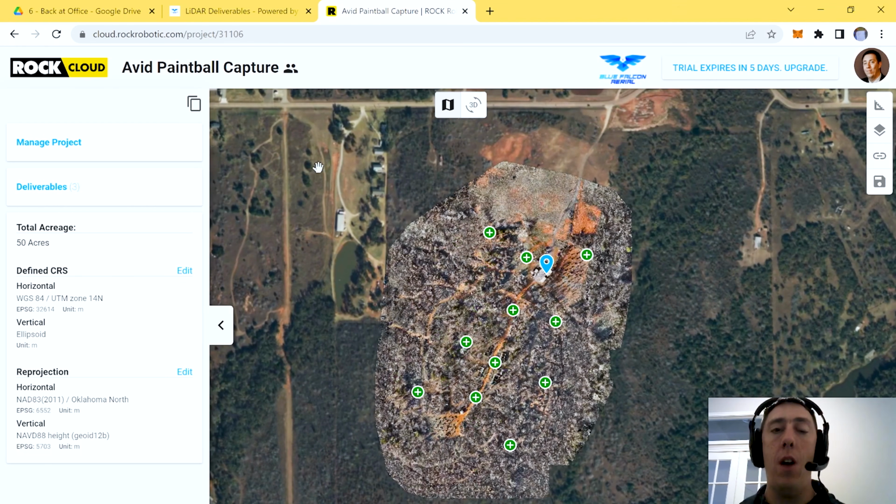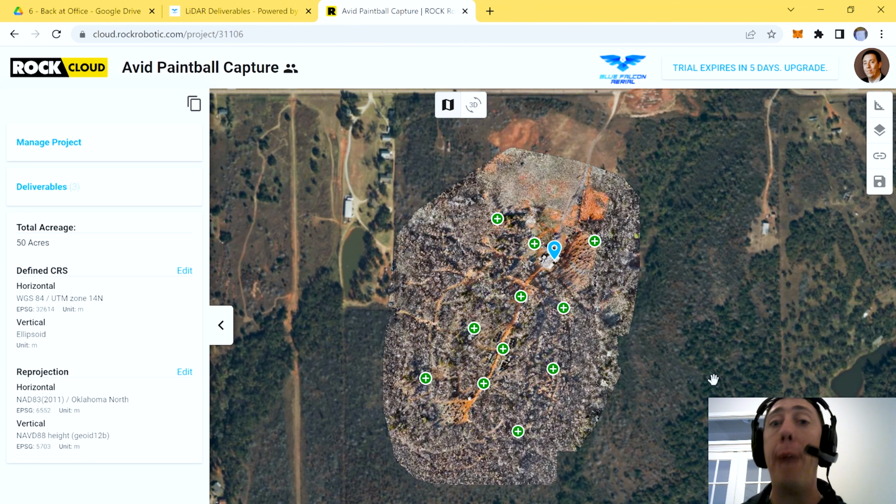All right, so here we are in Avid paintball capture. You can see right here at the top. The first thing you probably notice is that this image is clearly different than the surrounding. This is because we actually did an orthomosaic of this capture as well, and we were able to overlay it in the Rock Cloud system. Really, really neat feature they have there. This orthomosaic was captured using the Sony A5100 24 megapixel mirrorless camera that is attached to the Rock Robotics R2A sensor.